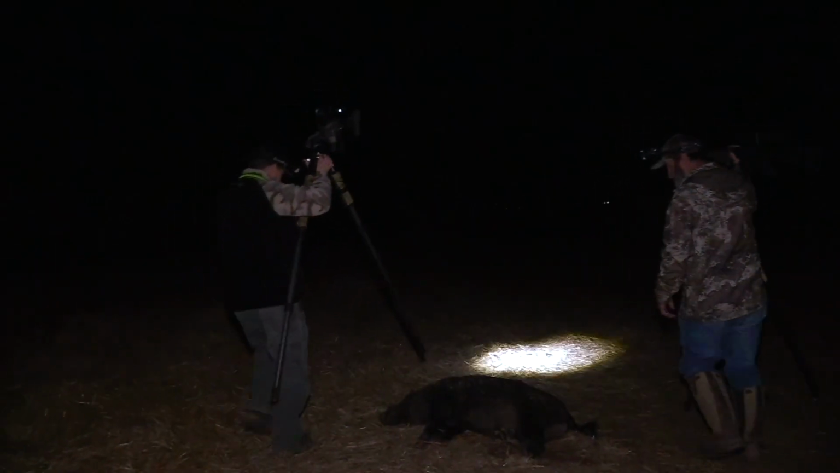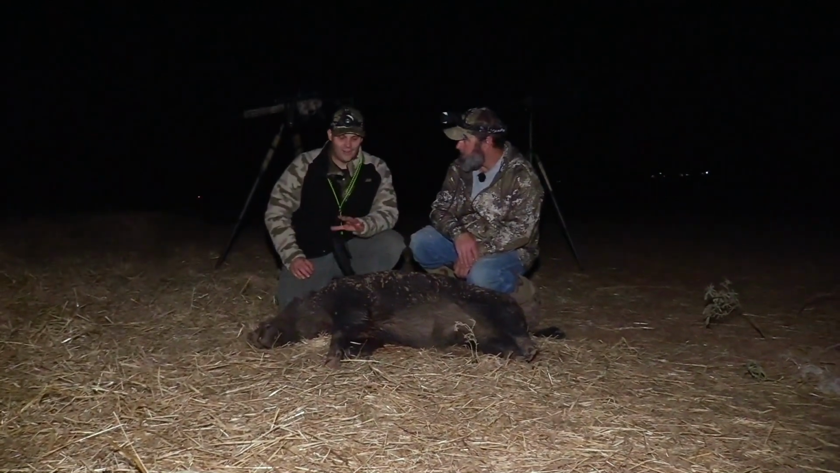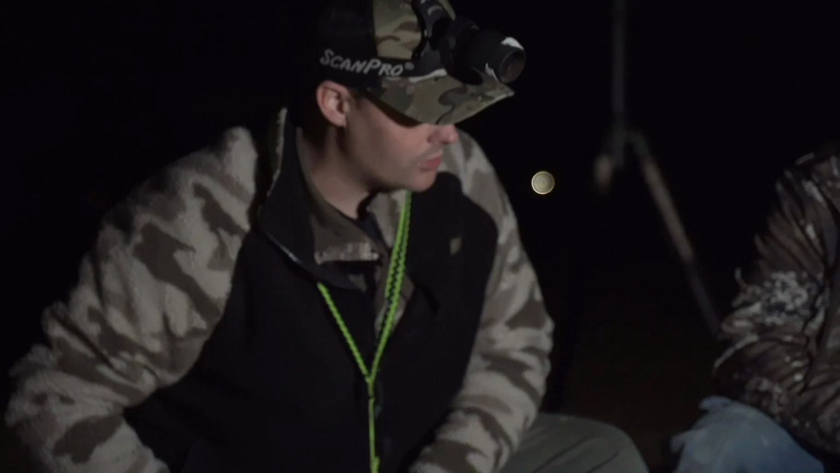Yeah, that's a big pig. I'm running that new Thermion XG, and I had it in the violet, that purple mode. I could see all the different mud and the curls in his hair. I mean, I knew we were close. Looked at his teeth, he's already broke off his top tusk, and that bottom one's worn smooth down.